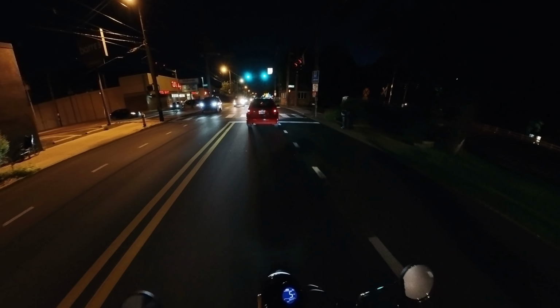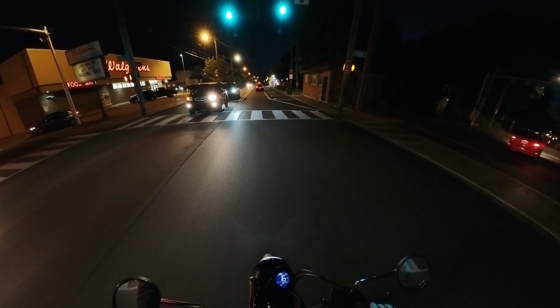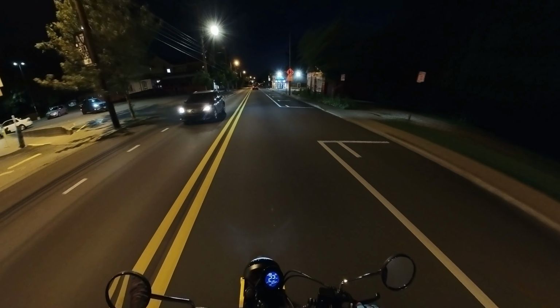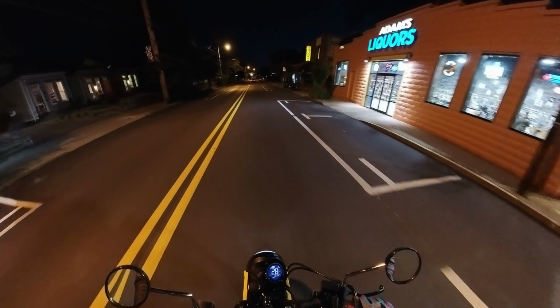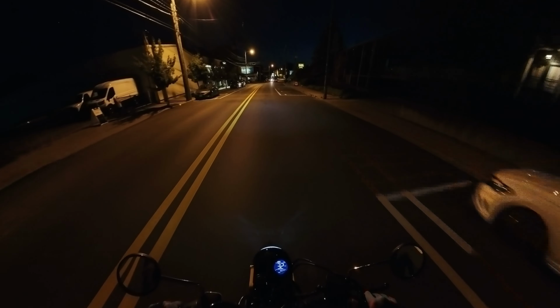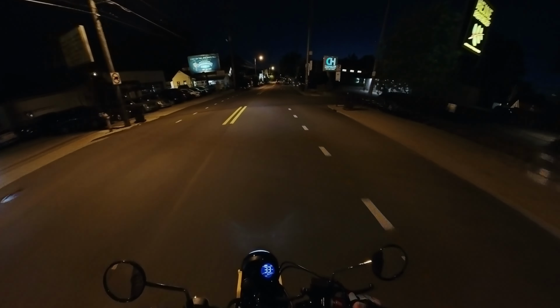And this is Frankfurt Avenue at Ewing Avenue. And the Trail 125, I think, is a pretty good night ride bike. The display instrumentation is digital and it's lit up pretty well, so it's pretty easy to see, as opposed to the Honda Navi that I had before.